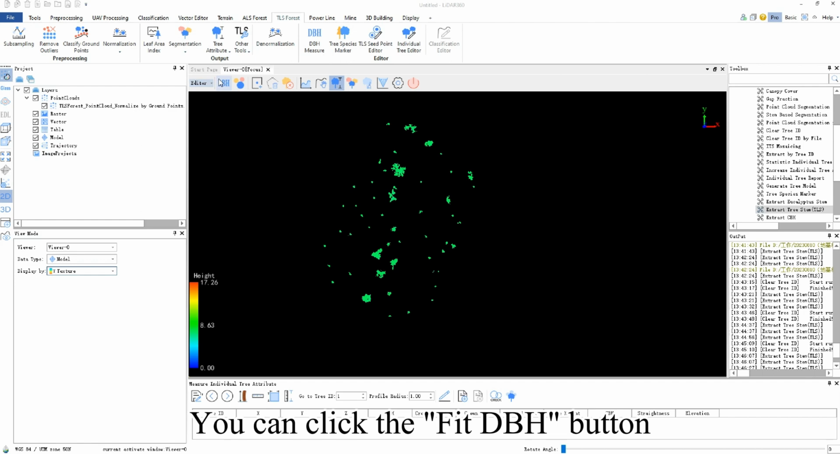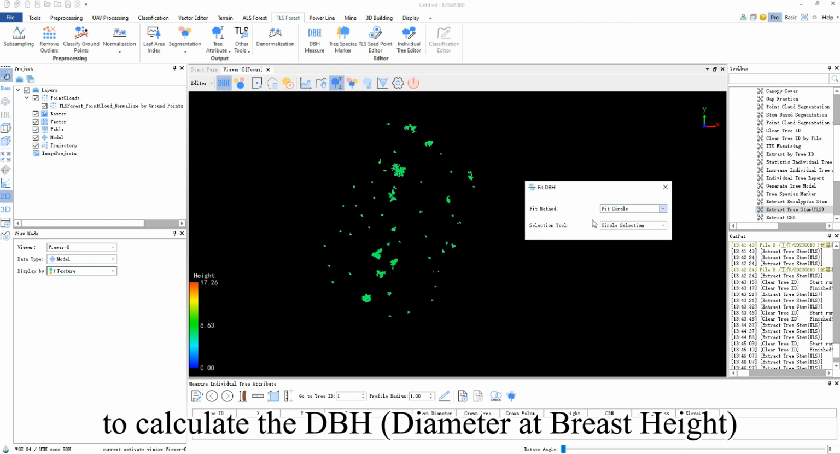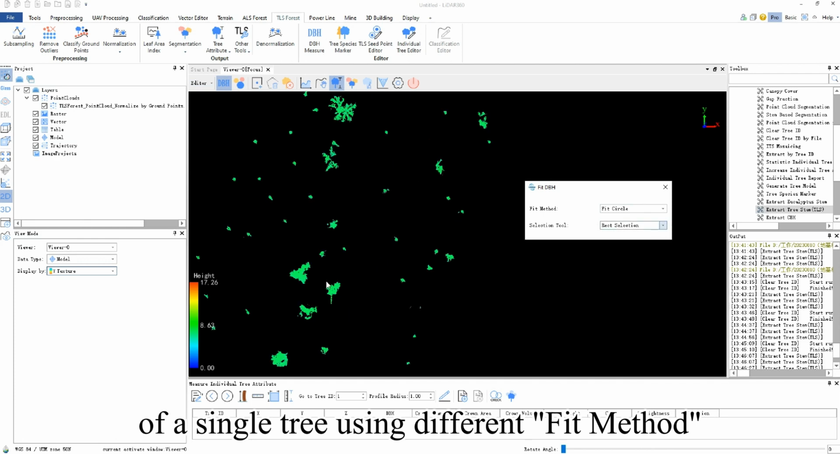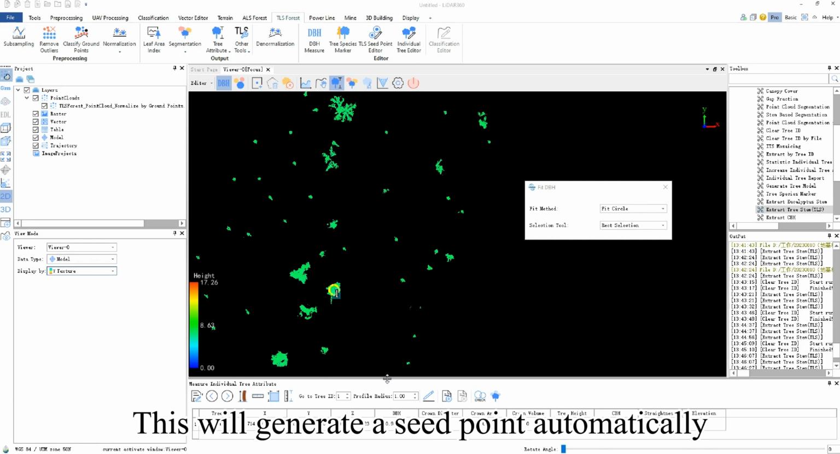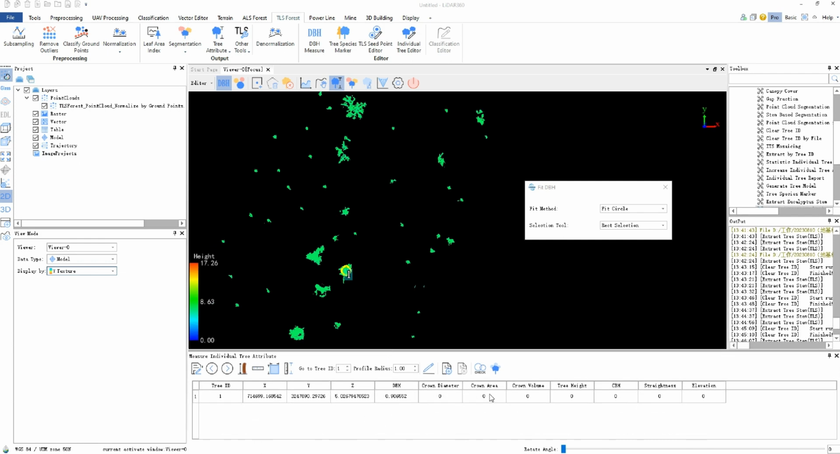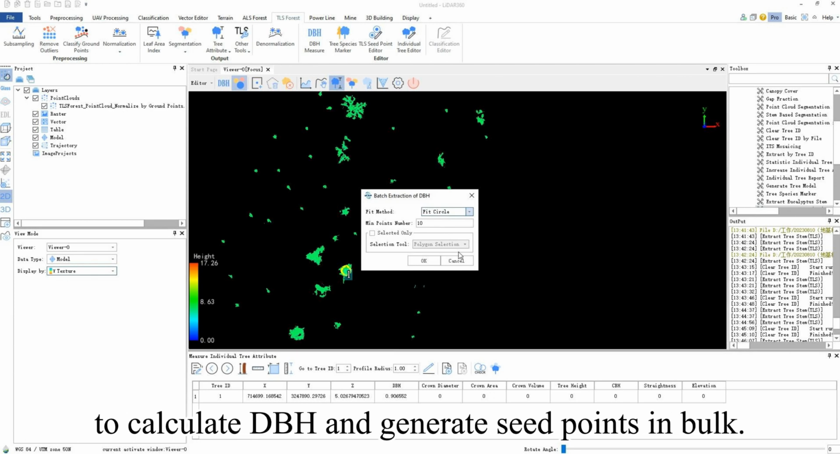You can click the Fit DBH button to calculate the diameter at breast height of a single tree using different fit method and selection tool options. This will generate a seed point automatically. You can also use the batch extraction of DBH to calculate DBH and generate seed points in bulk.